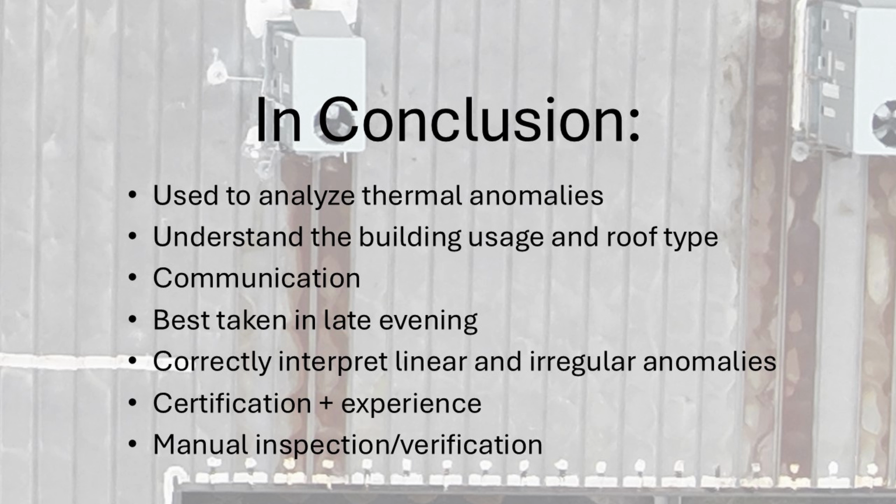By communication, I mean speak to either the owner or somebody working in the building and see if there are problems with the roof they know of, certain areas that you should be focusing on. I did my thermal scan in the afternoon on a cloudy day, but it is better to take it in the late evening. The last three bullets are connected.